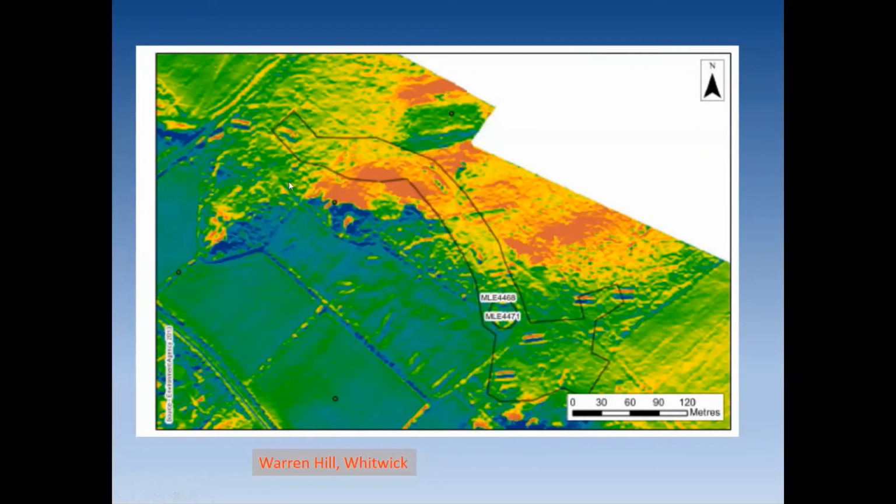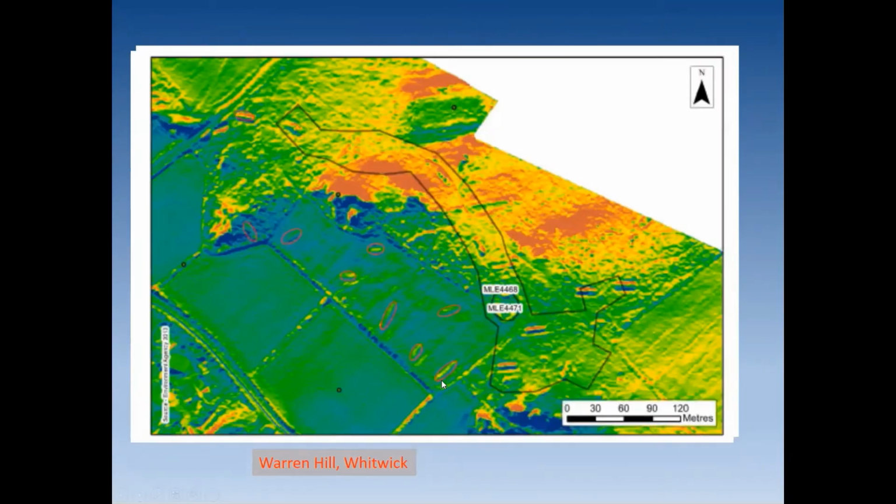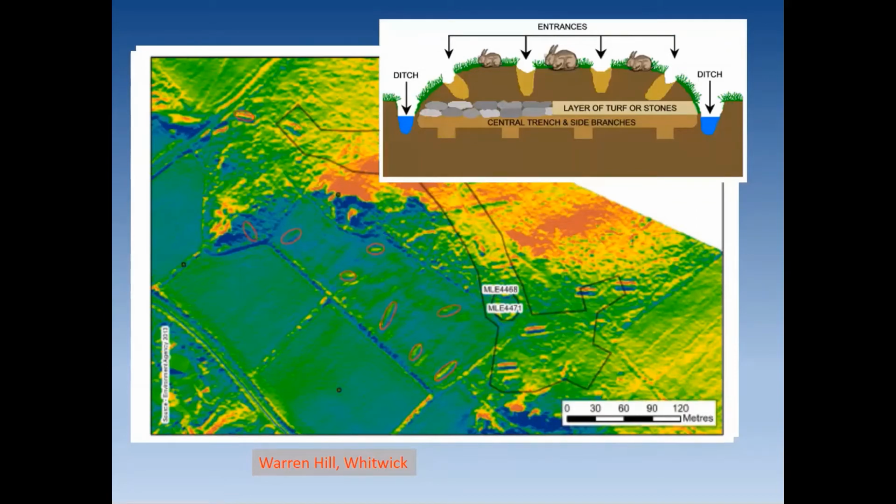It also shows that you can see these warrens over here as well, in the fields to the south. There was actually a really quite large warrening industry going on there at one stage, and the spread of activity is perhaps wider than we had thought it was. So that's what that comes from: medieval and post-medieval rabbit warrens, or pillow mounds, ditches each side, and then long banks down the middle, in which the rabbits burrow.